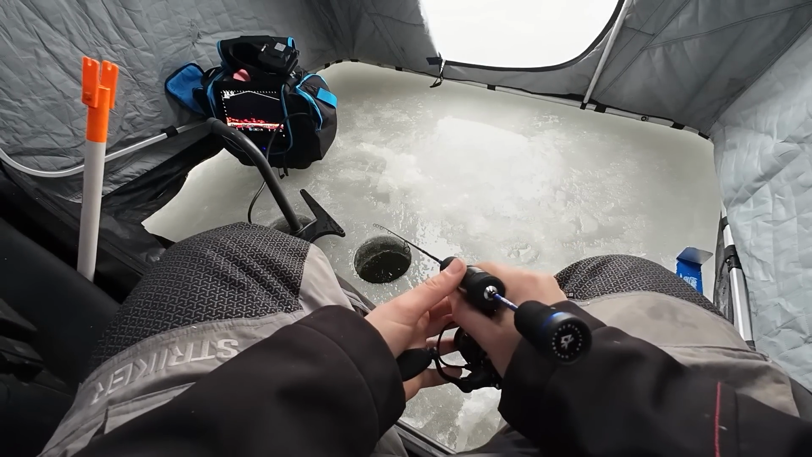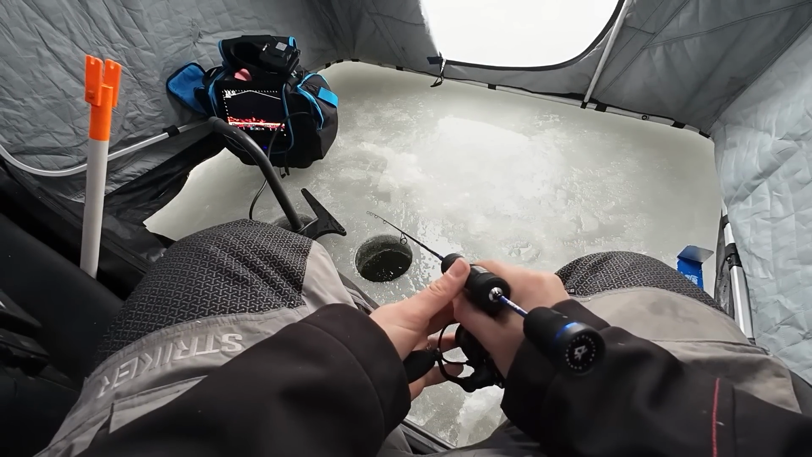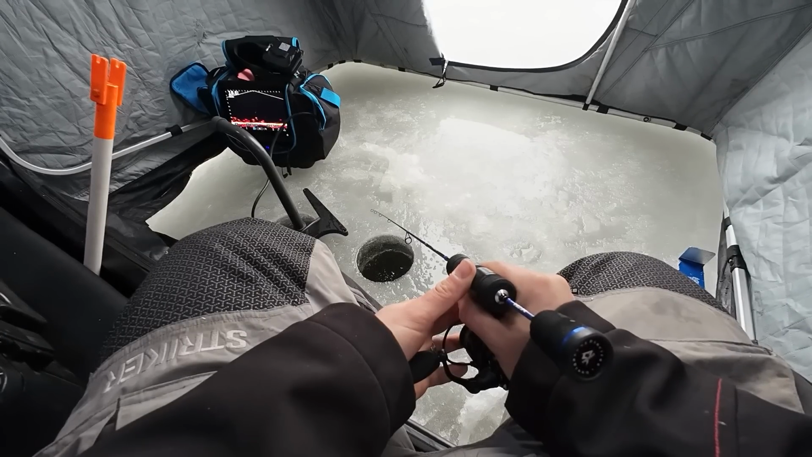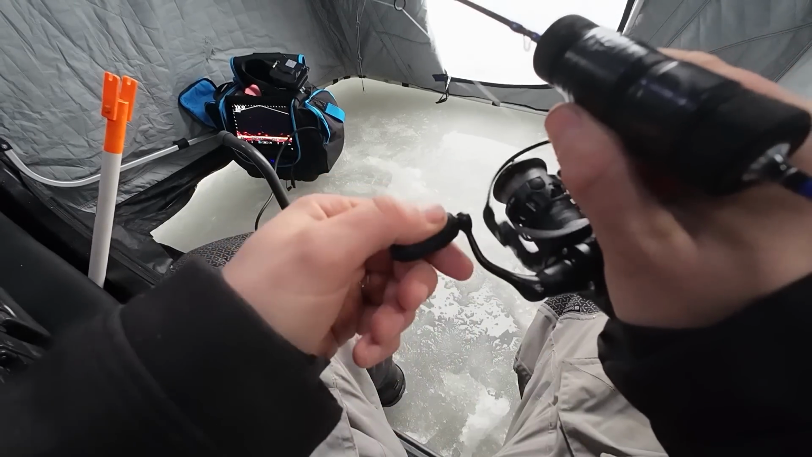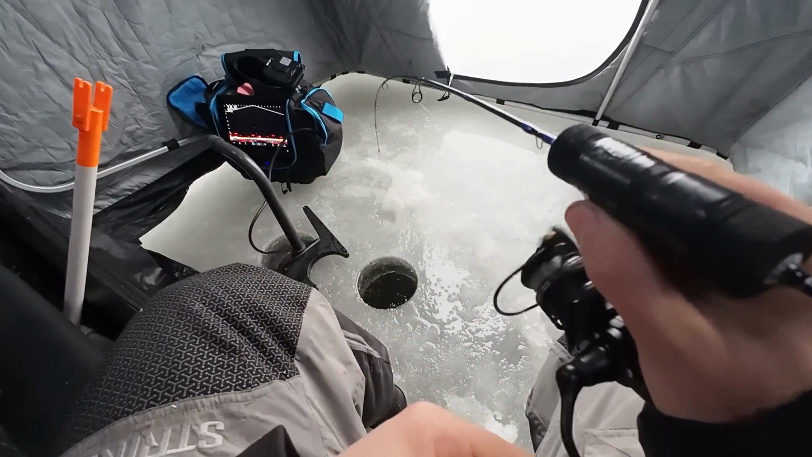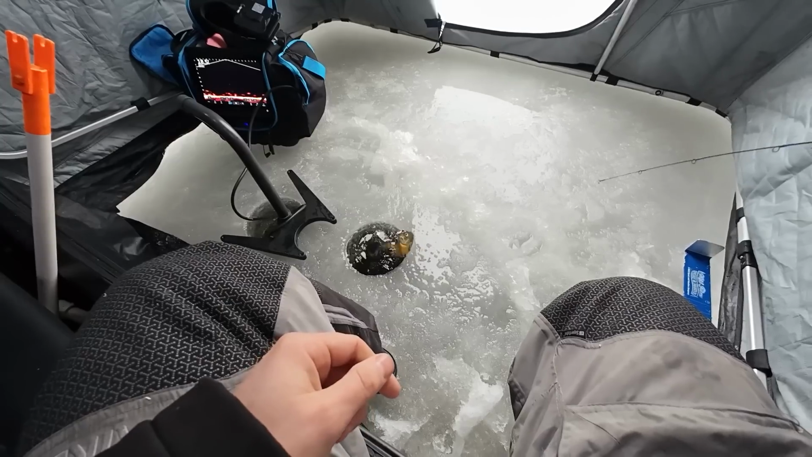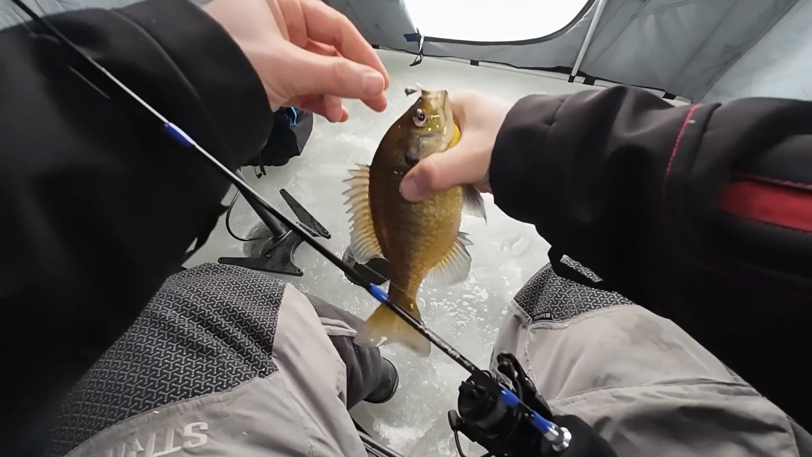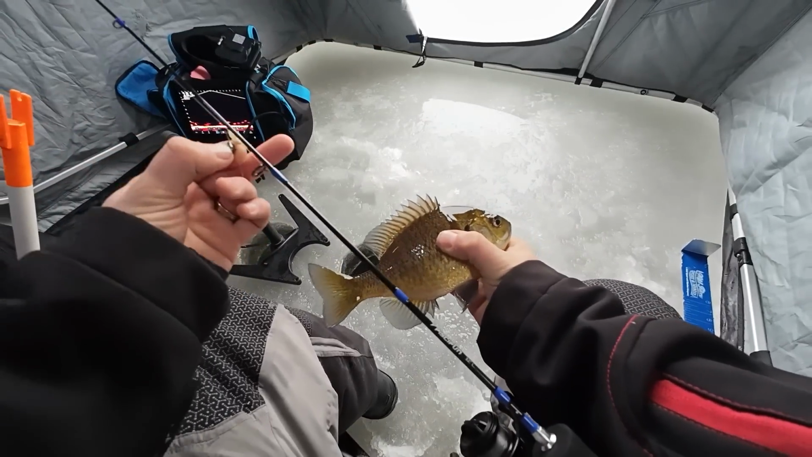And we're back down. We give it a little jig. Hold still. This one's coming up super slow. Whacked him. Holy cow. Another meh. See, now I'm getting meh, even though these are keepers. Like, that's a sandwich, but now it's meh.